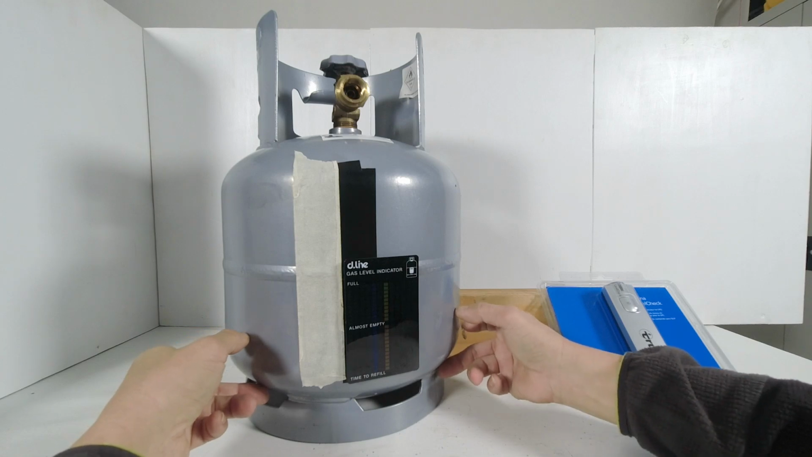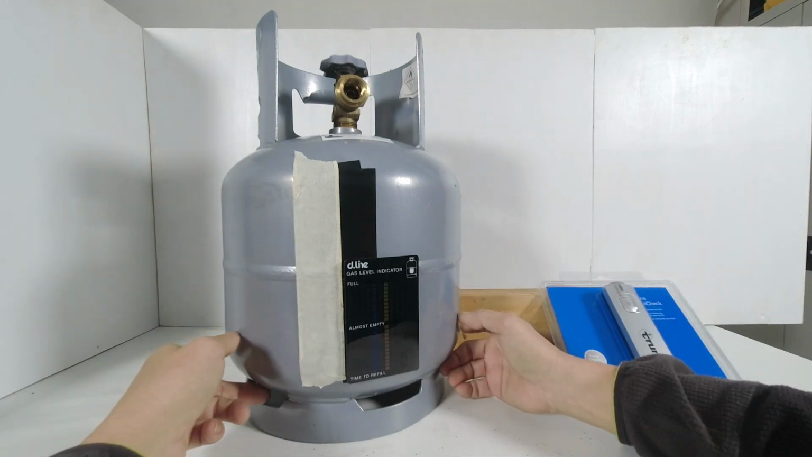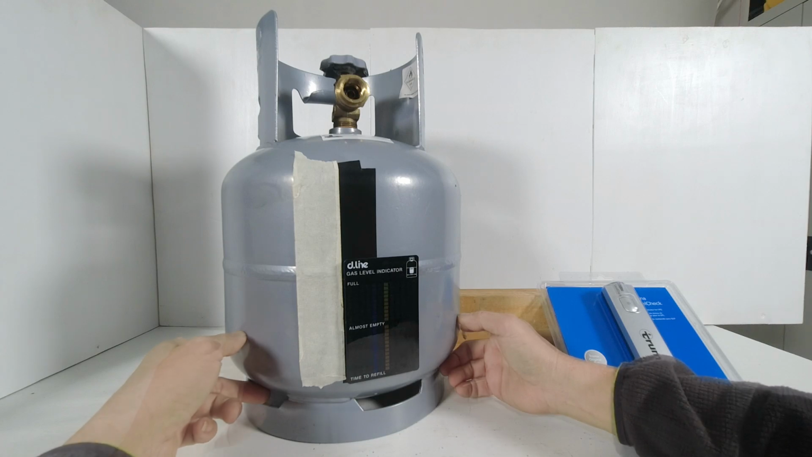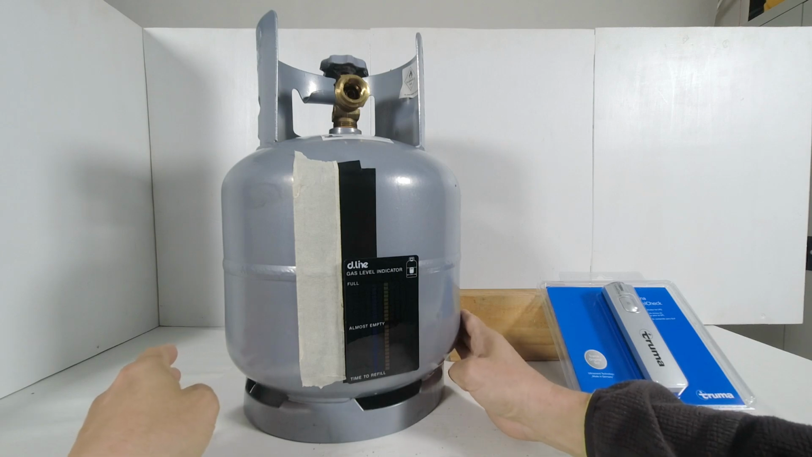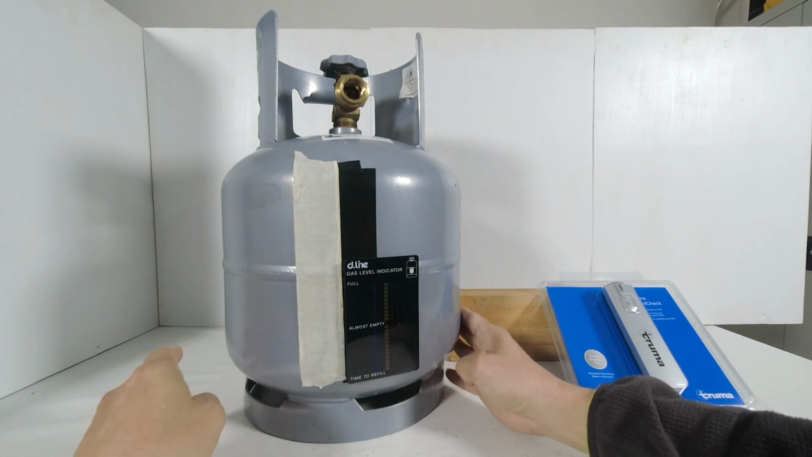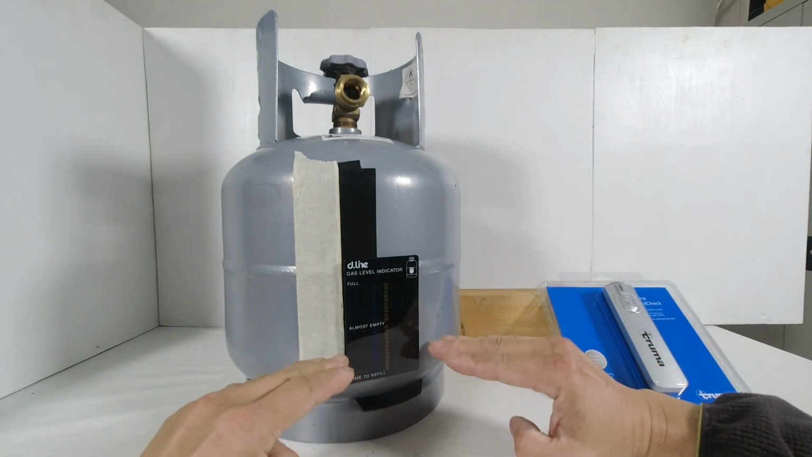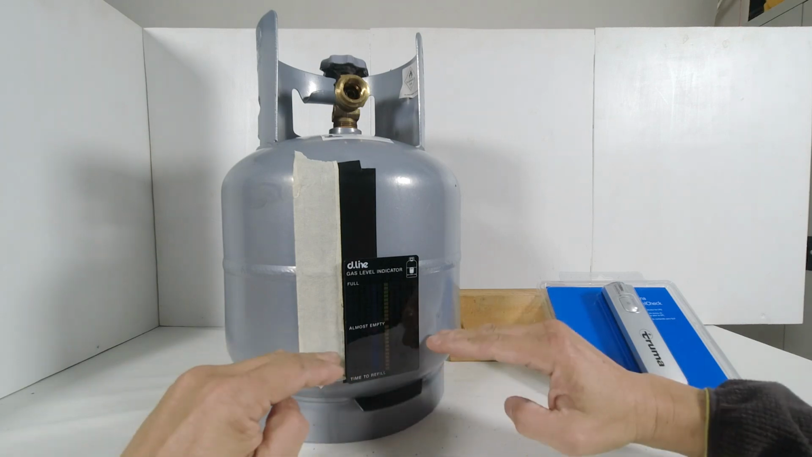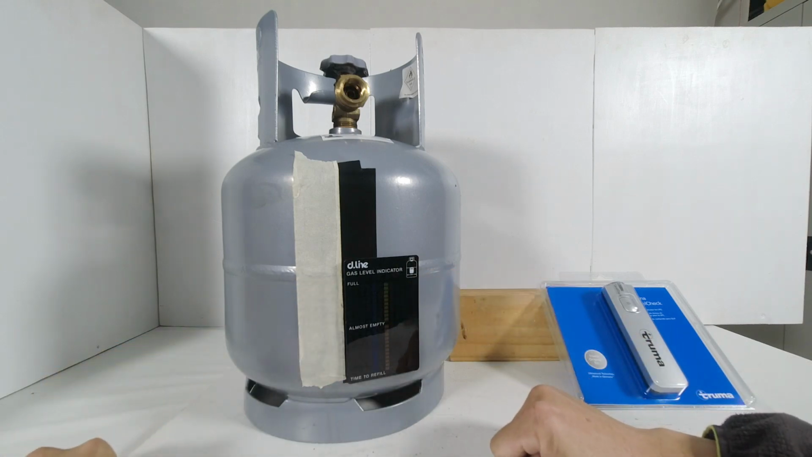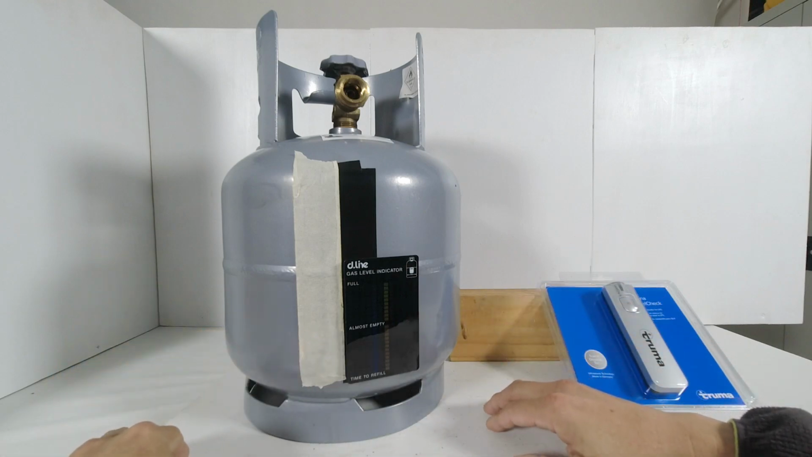Because the liquefied portion of the gas at the bottom is better able at conducting heat than the vaporized portion of the gas, this bottom liquefied portion of the gas cylinder will extract heat from the environment, and so it would feel colder to the touch because its temperature would be colder than the upper portion of the cylinder. In that case, the LED lights from this portion down would show a colder temperature compared to the higher portion of the LED lights, which would show a warmer temperature. And that's how this indicator tells the level of liquefied gas remaining.